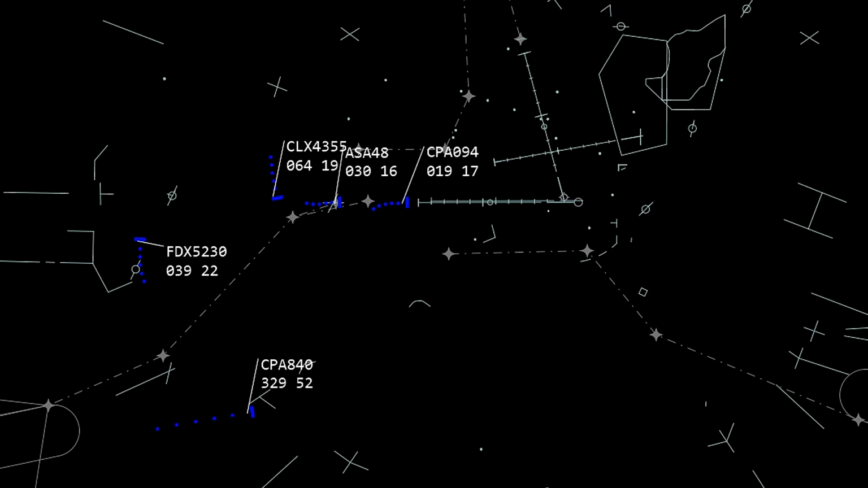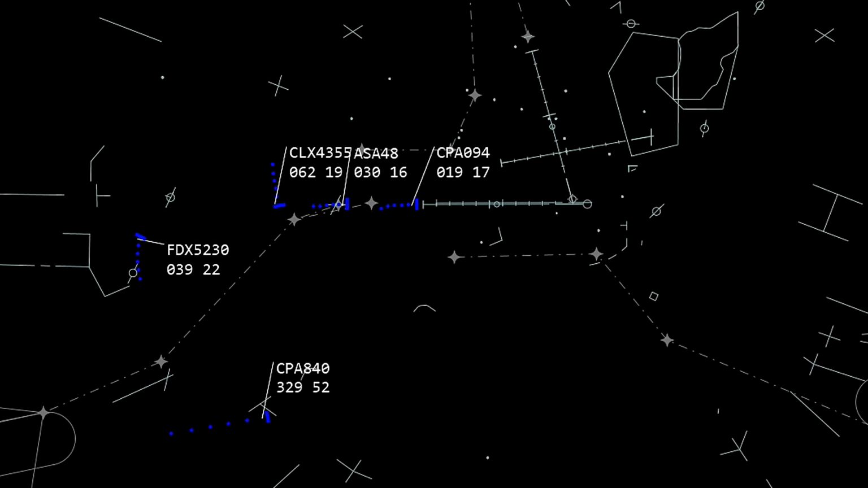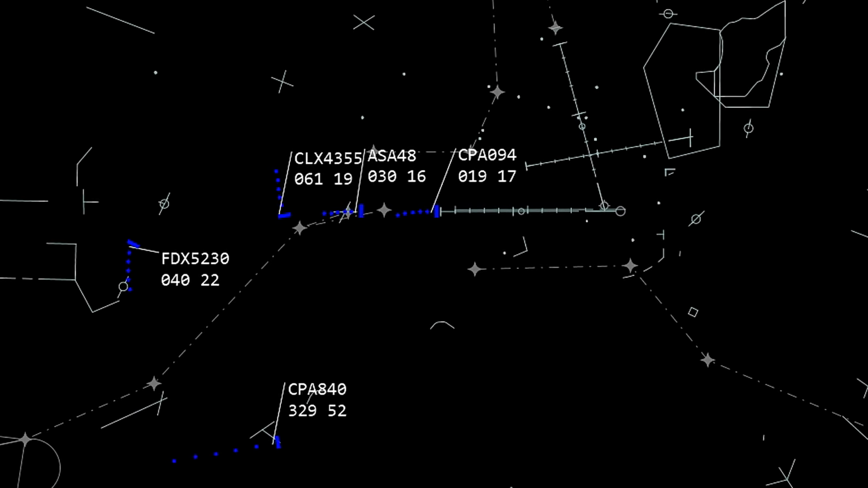FedEx 5230 heavy, turn right heading 040, intercept 7 right localizer. I see you're doing that, thanks. Cargo Lux 4355 heavy, turn left heading 040, intercept 7 right localizer. Left 040, intercept 7 right localizer, Cargo Lux 4355.